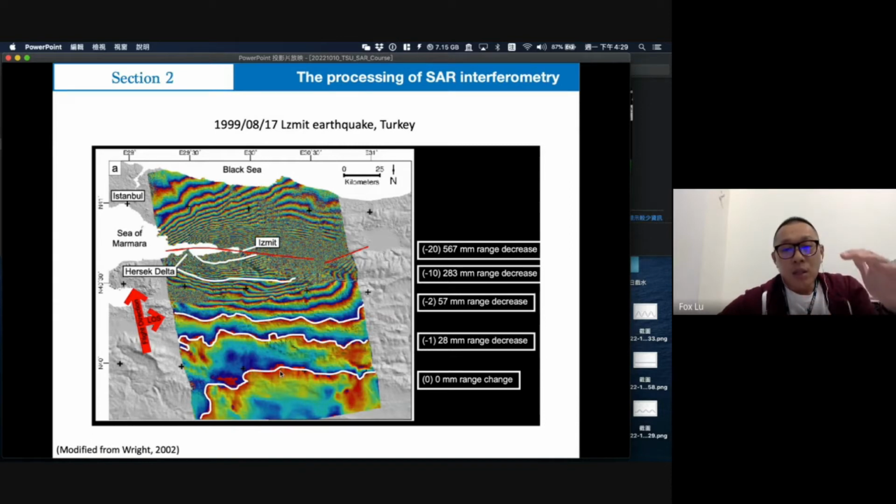This is called the deformation gradient. If the density is very, very high, it means the deformation gradient is very huge, and it makes stronger surface deformation or some hazards in this area.